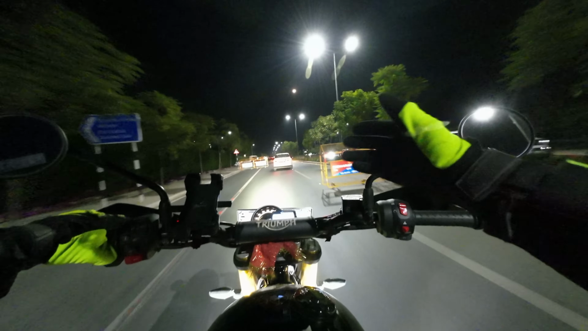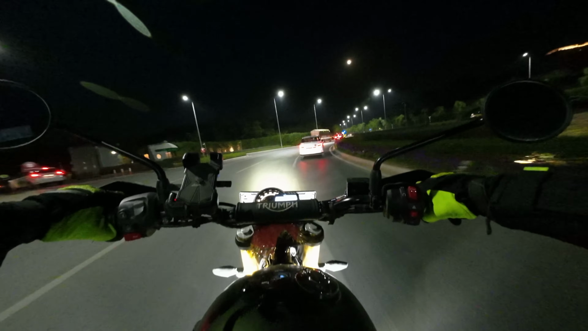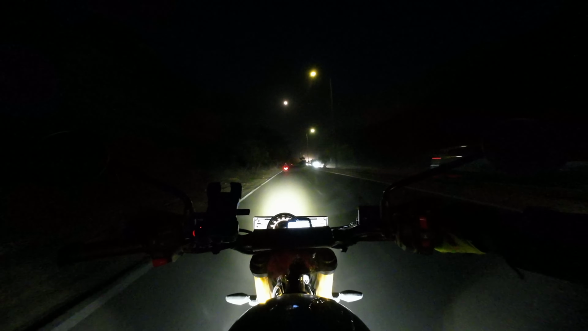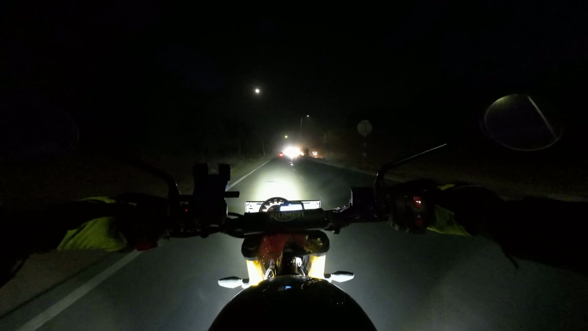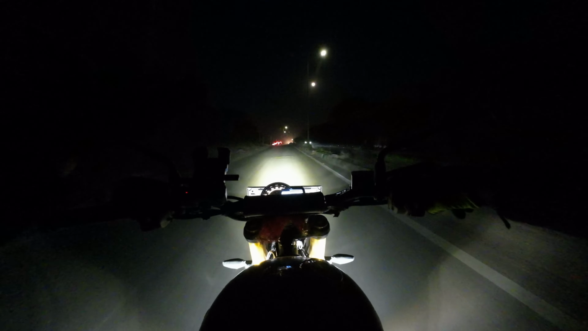So if you go straight, there would be a signal, and then from there, if you take a right, you'll reach Faridabad. You will be on the road to Faridabad. You go straight, you'll be in Faridabad. Oh man, look at the moon. I'm not sure if you are able to see the moon, but oh damn, it looks so beautiful. The Oxide gives you a very good view of the road.